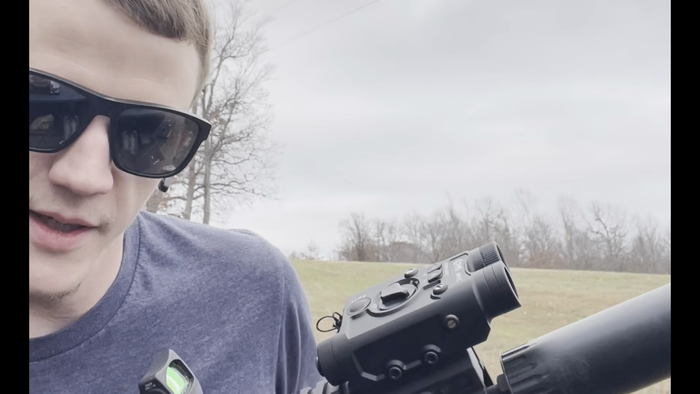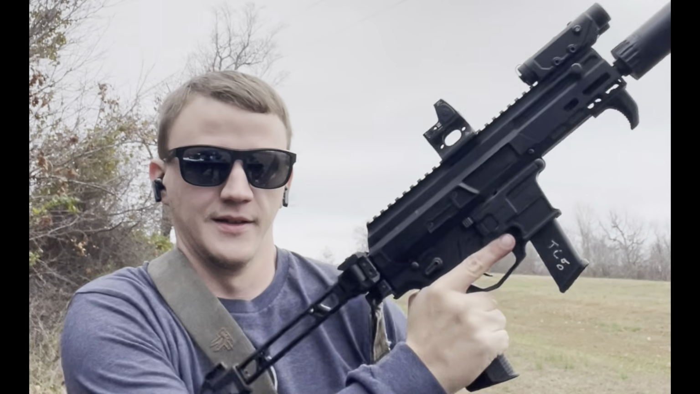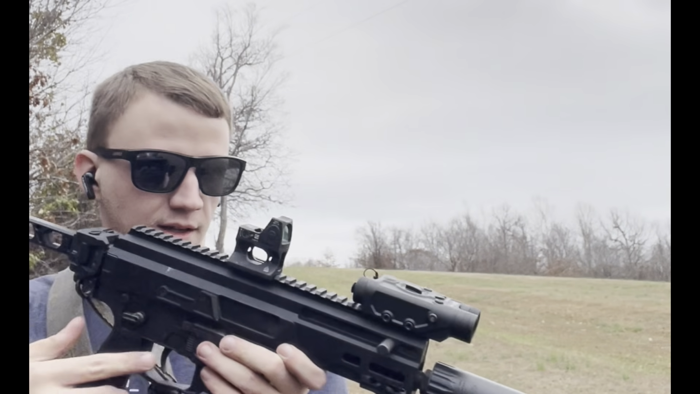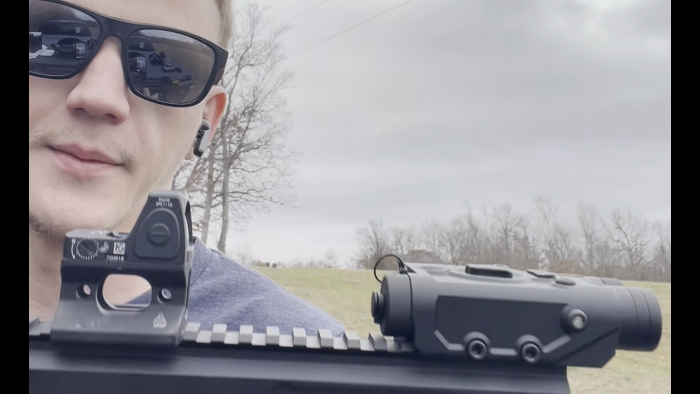I was only aiming with the SMS HFXC. Last target's about 100 yards. I just got it zeroed and you can see the lighting. I'm using green vis and I just see it clear as day. This setup, look at this. The HFXC sits low enough on the rail. This is like a lower 1/3 for the RMR and it's not blocking it in any way.